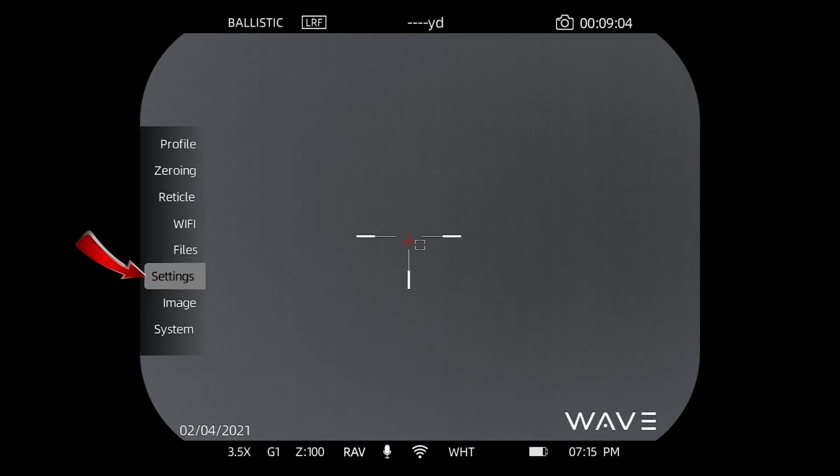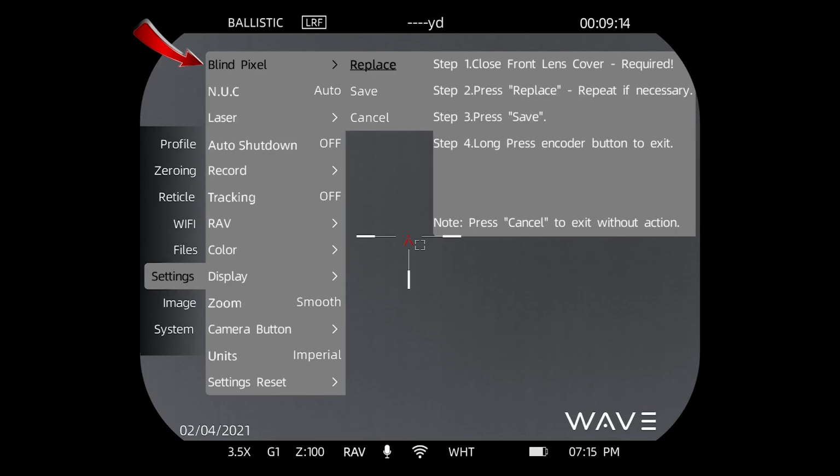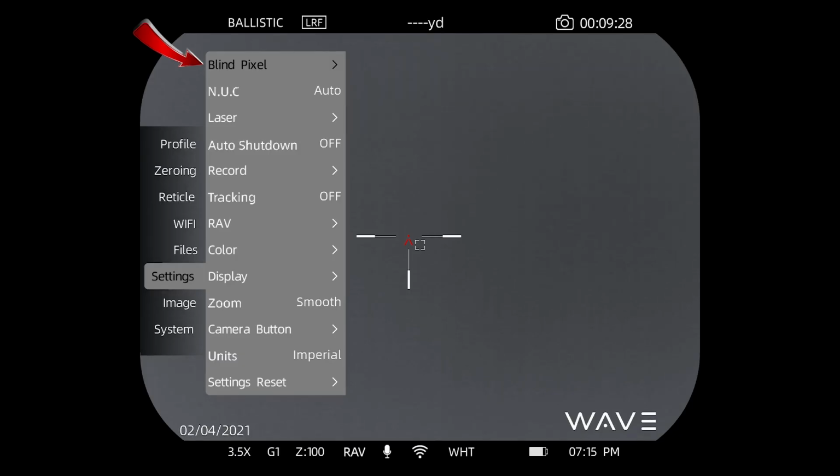Go down to settings. This is, of course, where you would find all of the main settings of the device. If you get a blind pixel that occurs, you can enter this. We have really clear instructions on how to remove any blind pixels and to recalibrate those pixels. Or cancel. And then we'll long press to get out.